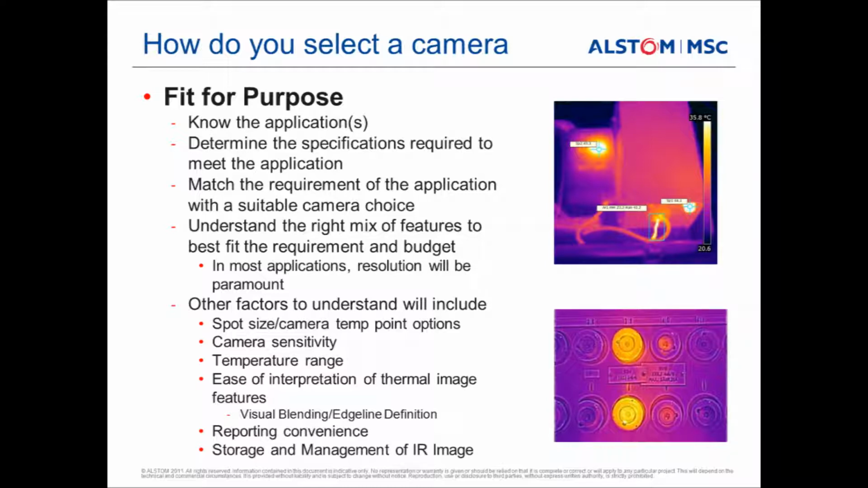In most applications, the thing that we look at that's quite important is resolution of the camera, and we'll talk about that a little bit later. Some of the other things that are very important as well might relate to spot size of the camera, some of the options that the camera will have in relation to measuring different temperature points. The sensitivity of the camera will be an important factor. The temperature range that the camera goes up to will obviously be important. And then the ease of use of being able to interpret the thermal image once we have one.